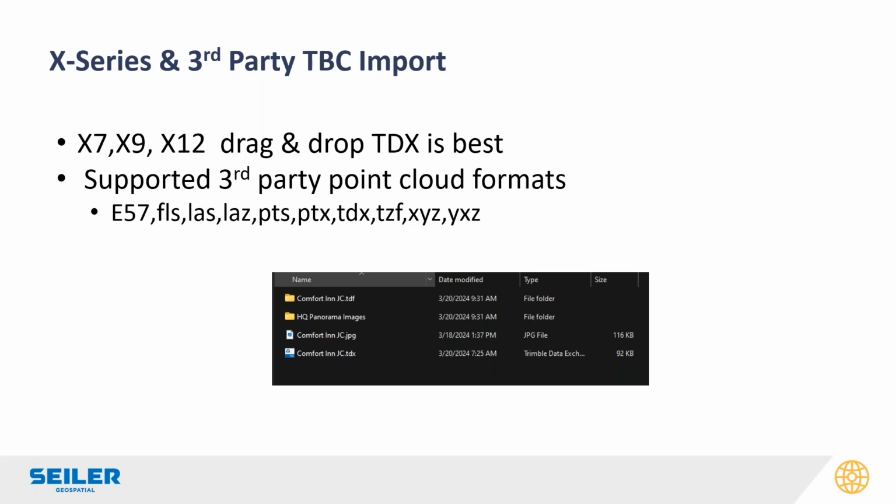For the X7, X9, X12 data, it's fairly similar organization. Just drag that TDX into Trimble Business Center. But then TBC also has many different point cloud formats that it supports. So you don't have to use these scanners that were in the comparative analysis. Again, drone scans and third-party scanners, like GeoSlam or something, will come right into TBC as well.